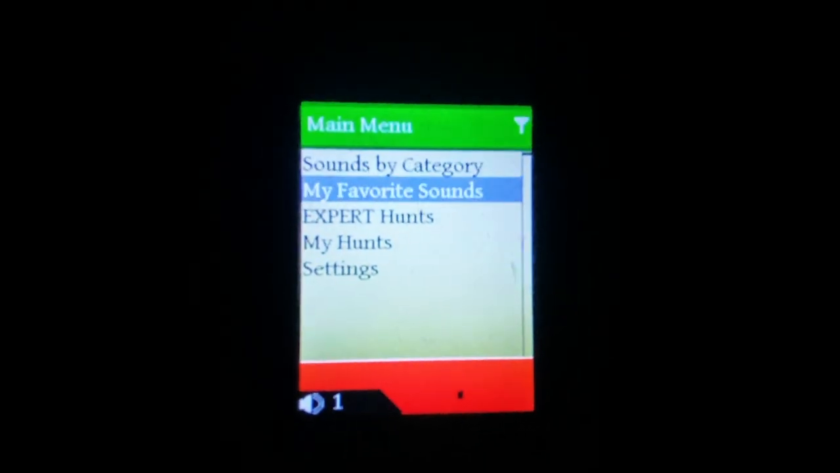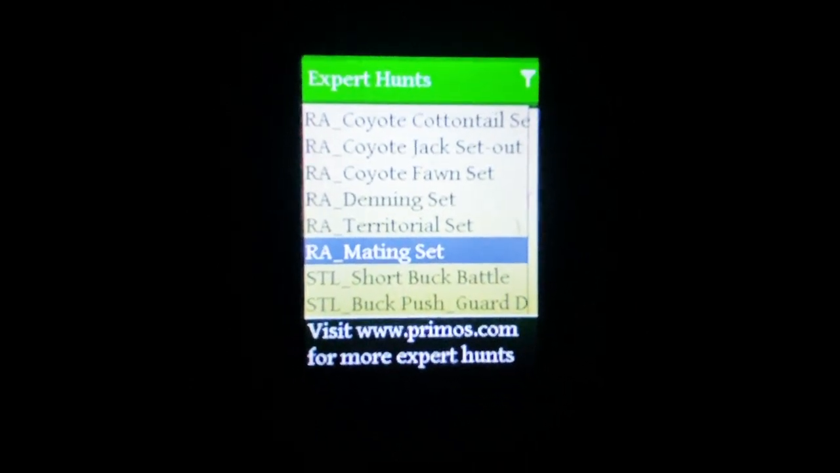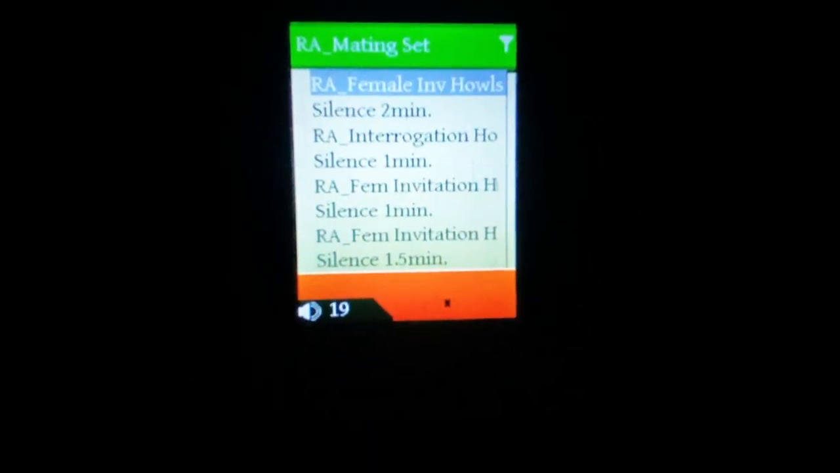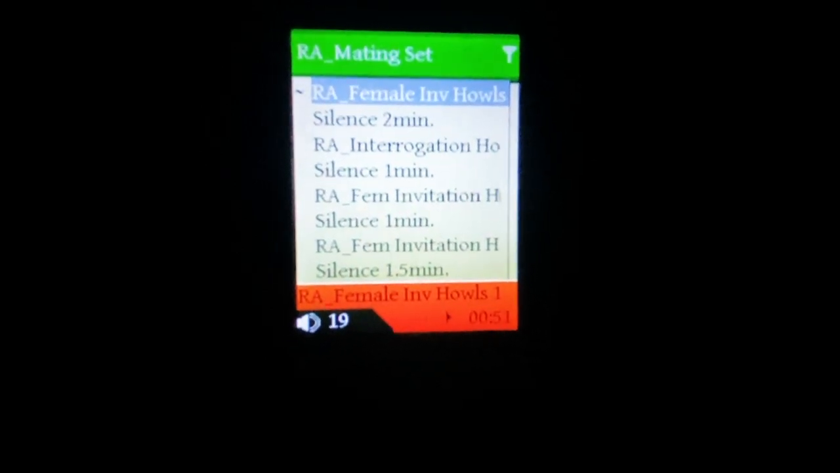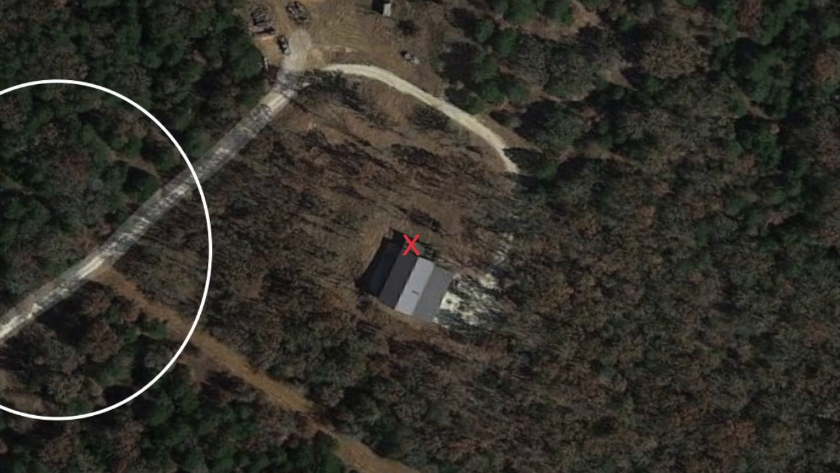The Primos Alpha Dog collar comes with preloaded expert calls. This being the middle of mating season, I obviously use the mating call. 15 minutes into the set, I had a male coyote howl in a tree line, I'm guessing about 200 yards away. I'm getting a response. 10 minutes later, this happened.